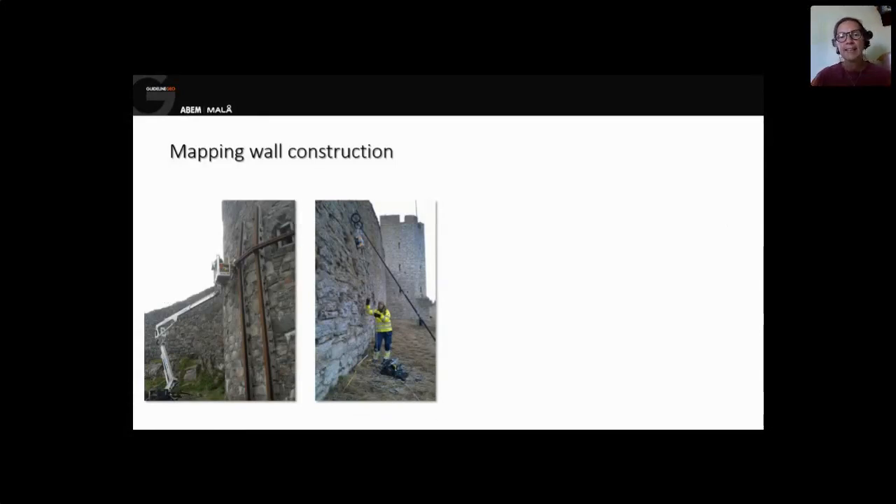Old buildings with no knowledge of how they were constructed. These are two medieval walls in Sweden where the acid rain has made the walls deteriorate, meaning that stones will loosen and fall down.